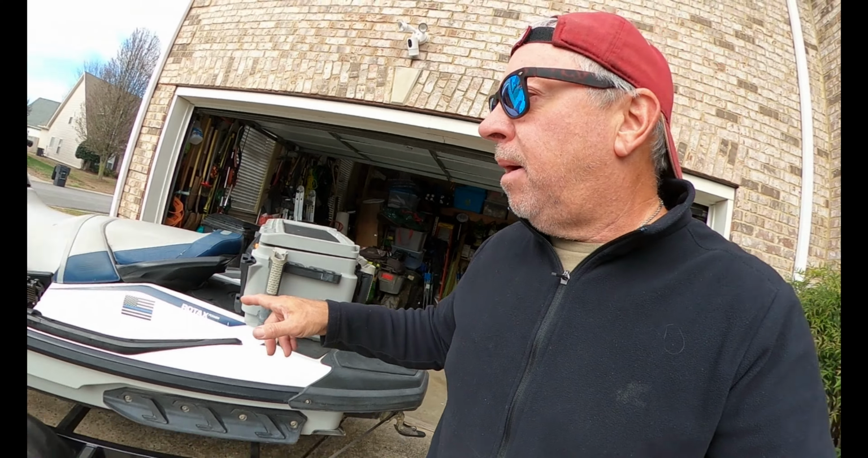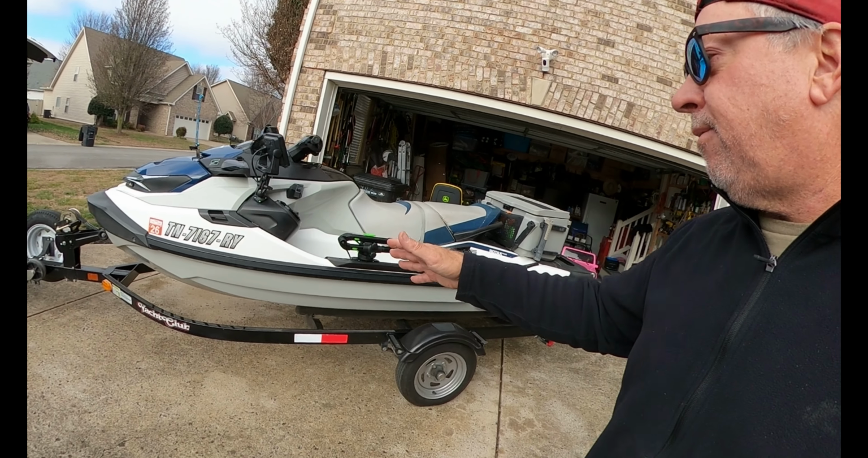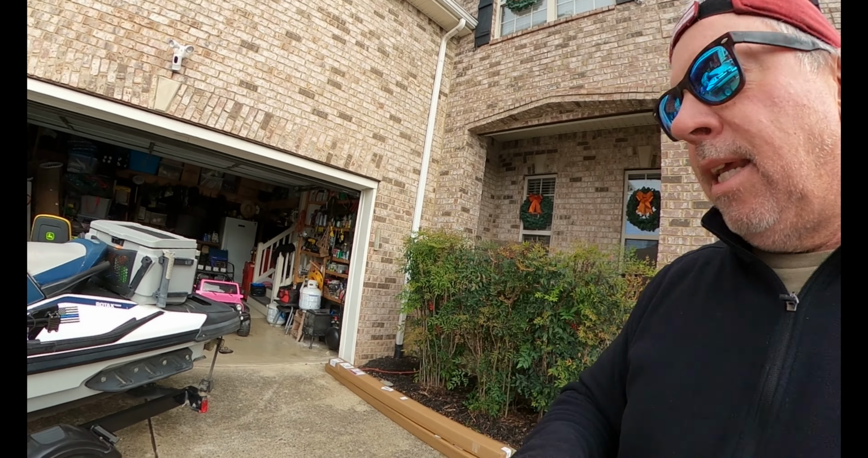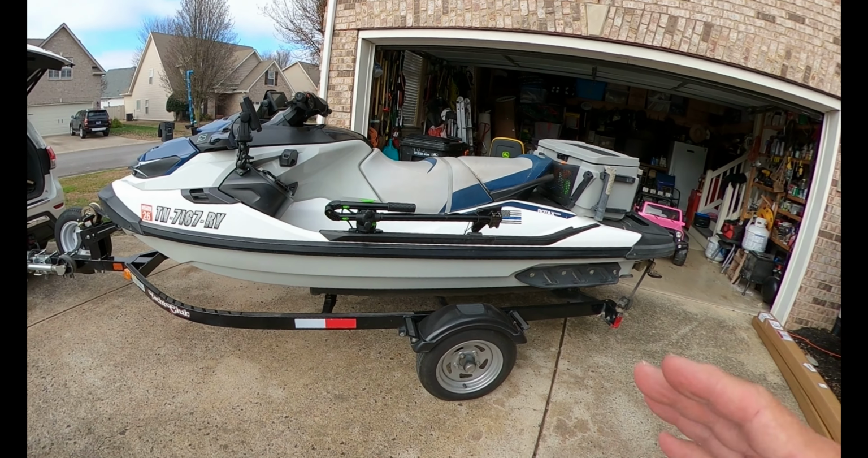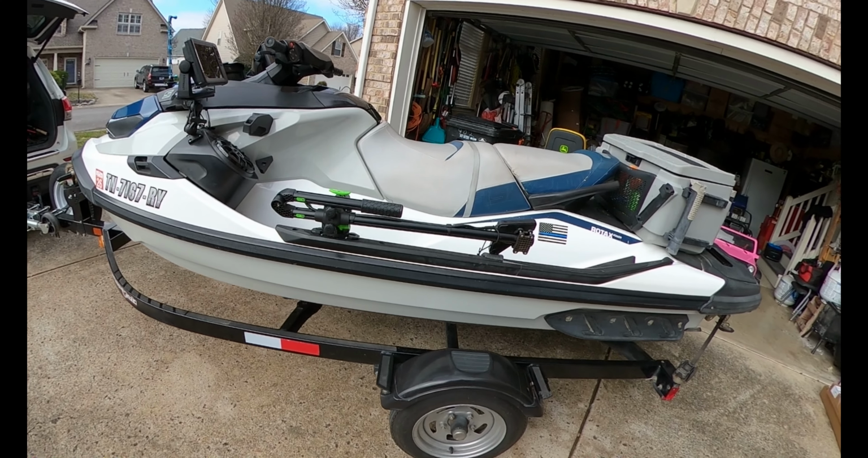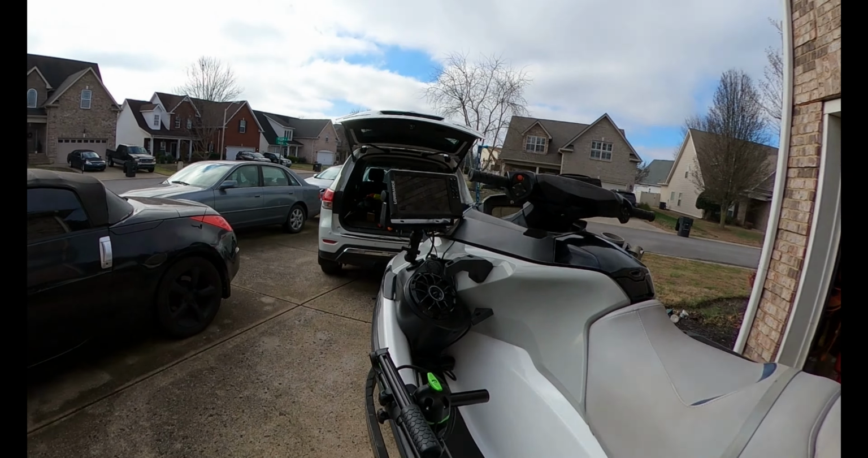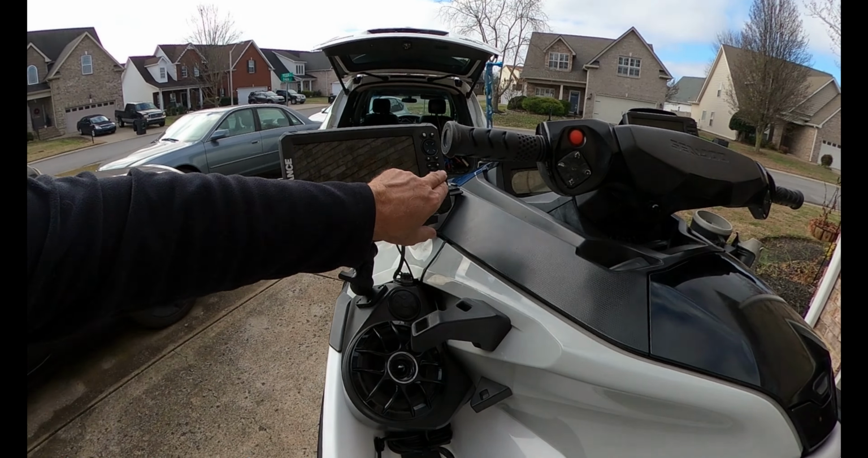Was it worth it? I installed forward-facing sonar on my 21 FishPro, my 670 hours on it. I fish every single week of the year. This is going to be a tool to help me find crappie in the winter, and help me find bass in the winter and suspended bass in the summer. So we've got the Lowrance Eagle Eye 9 installed on here.